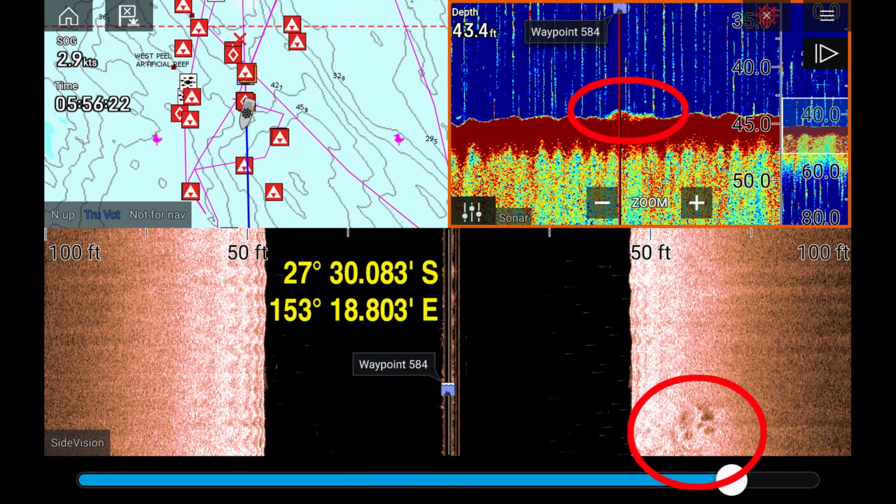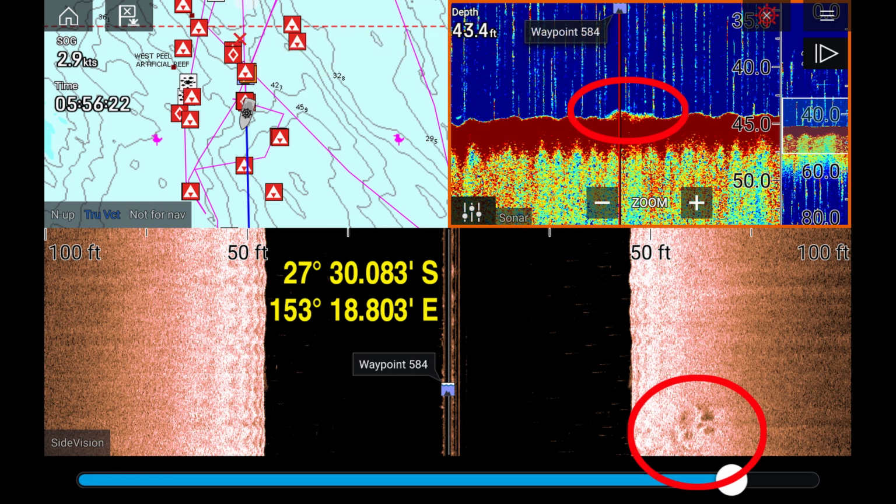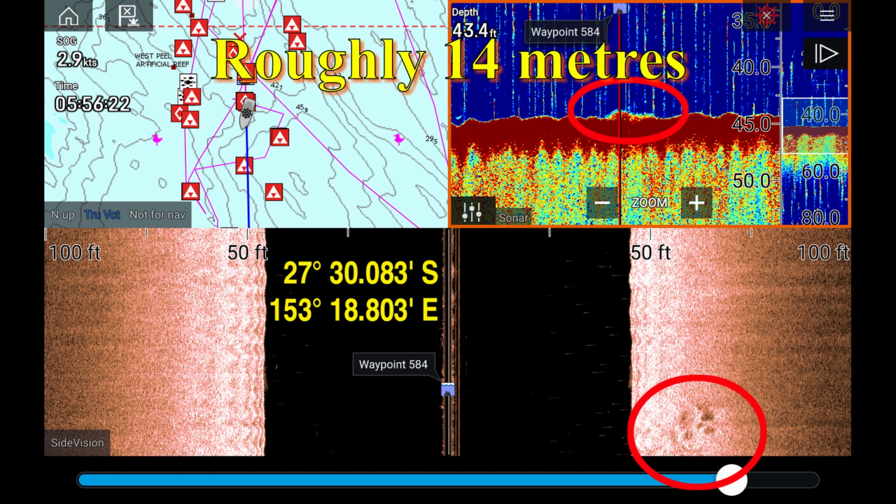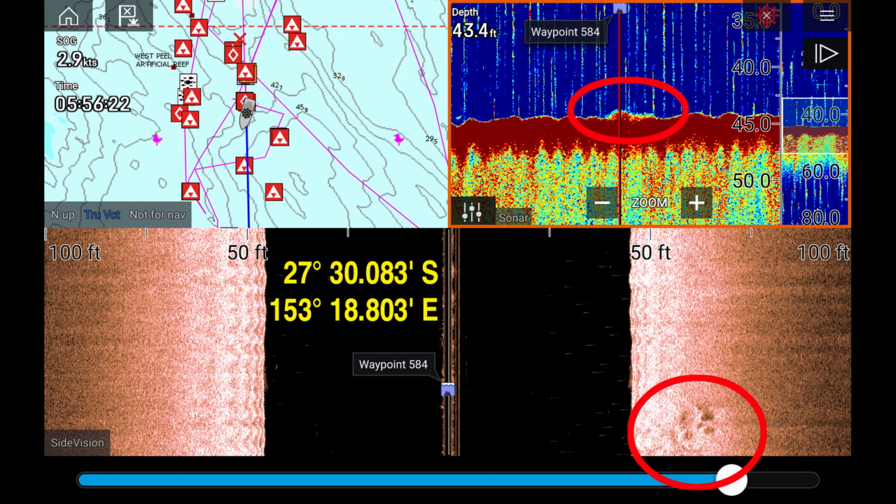Now this first one's a public mark, and as you can see from what I've circled here, the actual structure is about 65 feet to the right of the waypoint flag that I've got in the side imaging, and a little bit behind where it is too. Hard to tell how far behind, but it's about 65 feet away from the transducer, and if we look in the down image we can see that we're in 43 feet of water, so that puts it roughly 10 to 15 feet to the right of the boat, or to the right of the waypoint flag.